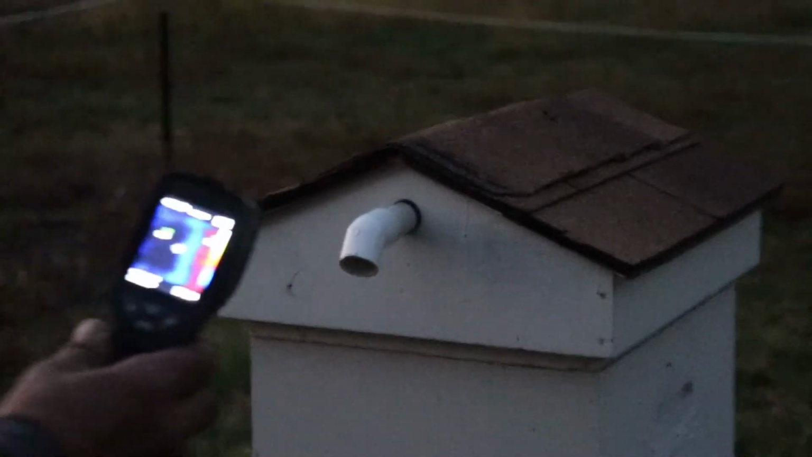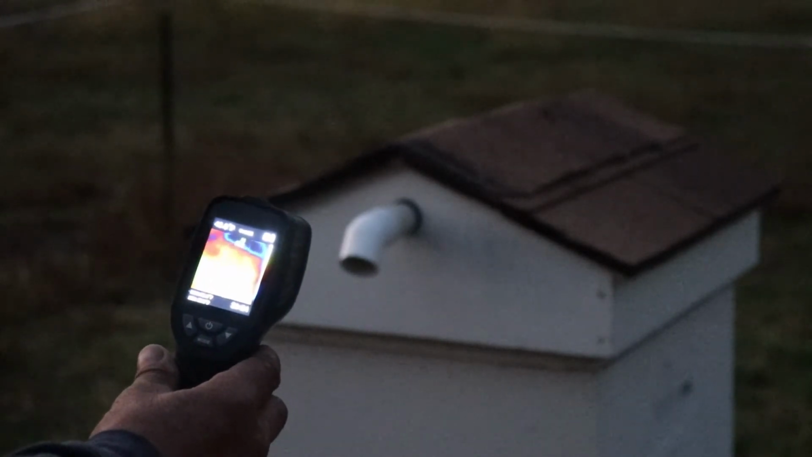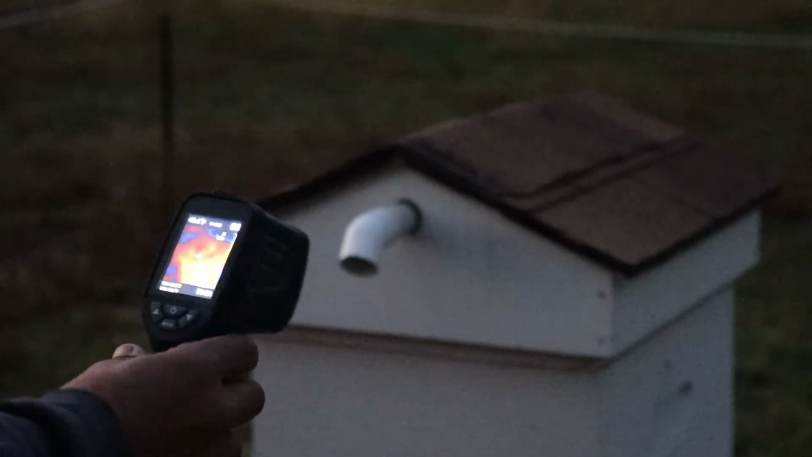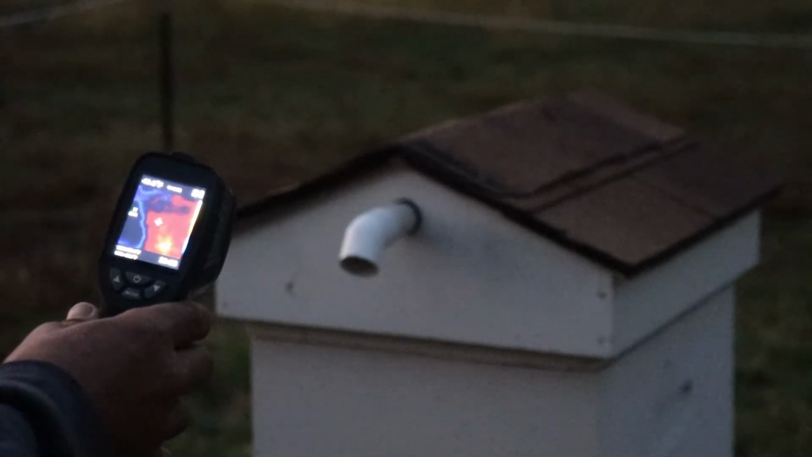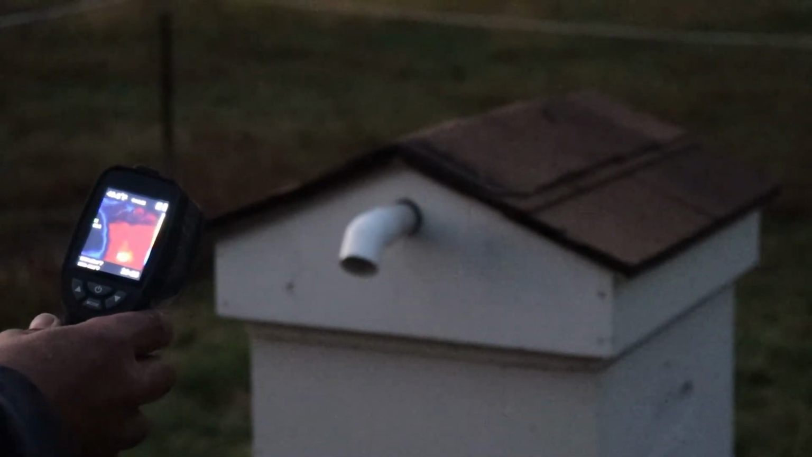So anyways, I'll show this again here. See all that yellow? That's what you want to see, a lot of yellow. That's a lot of bees in there staying warm. It actually even says the temperature on the screen here. It'll tell you the temperature inside. It says 50 something.